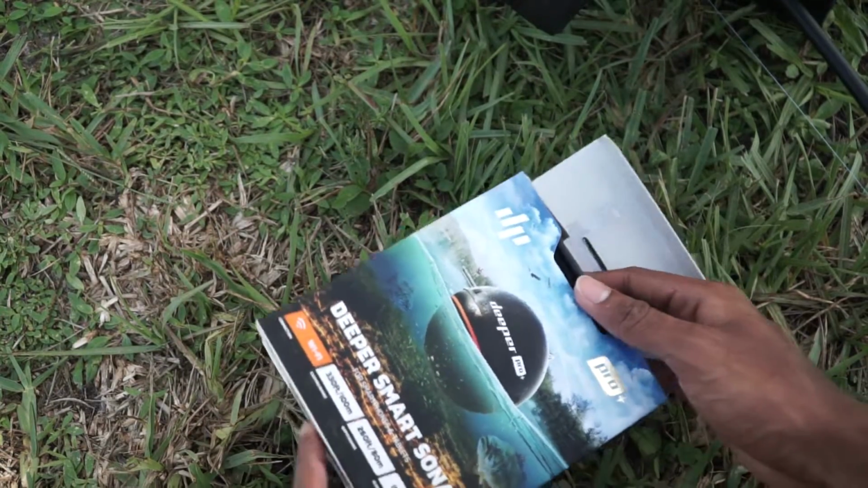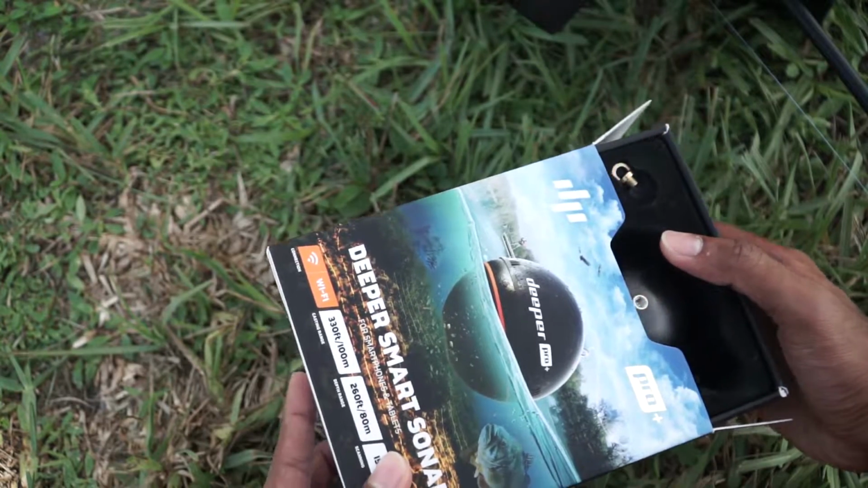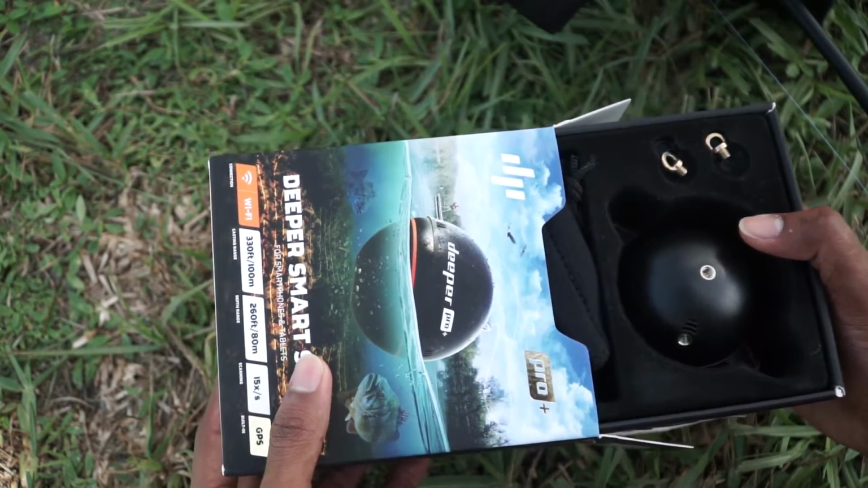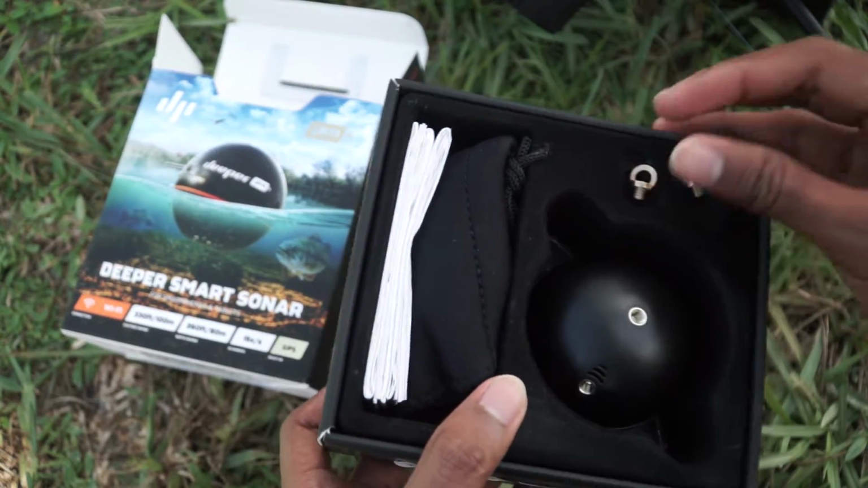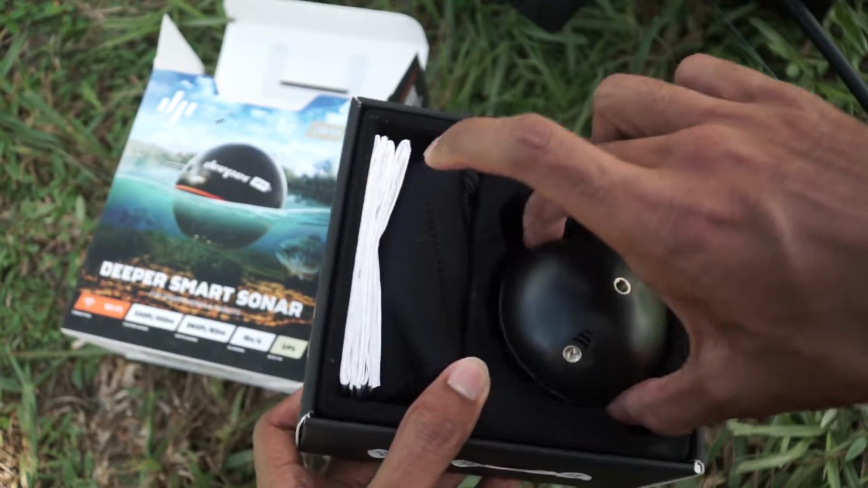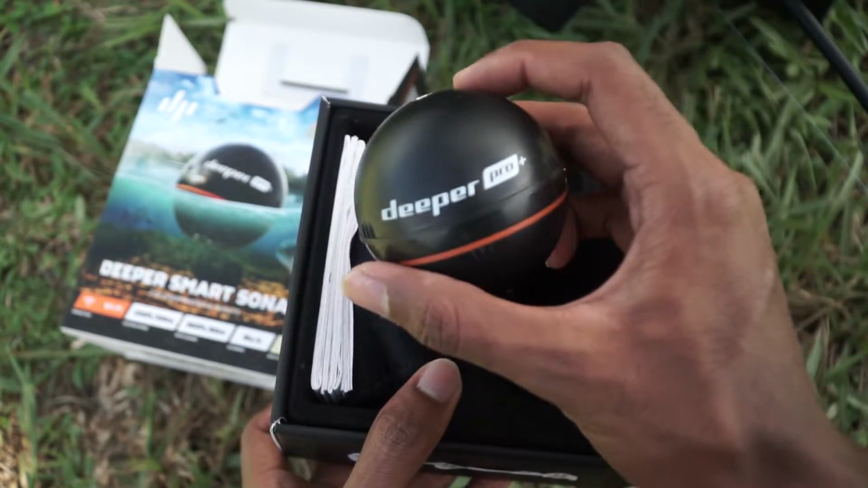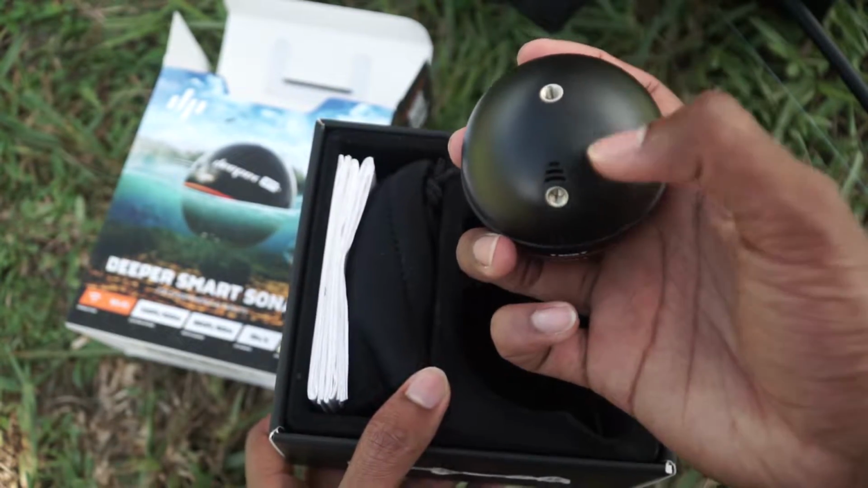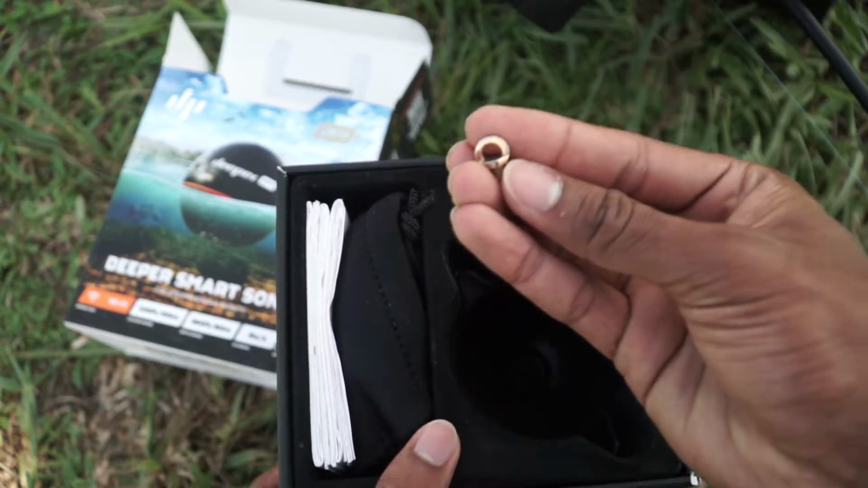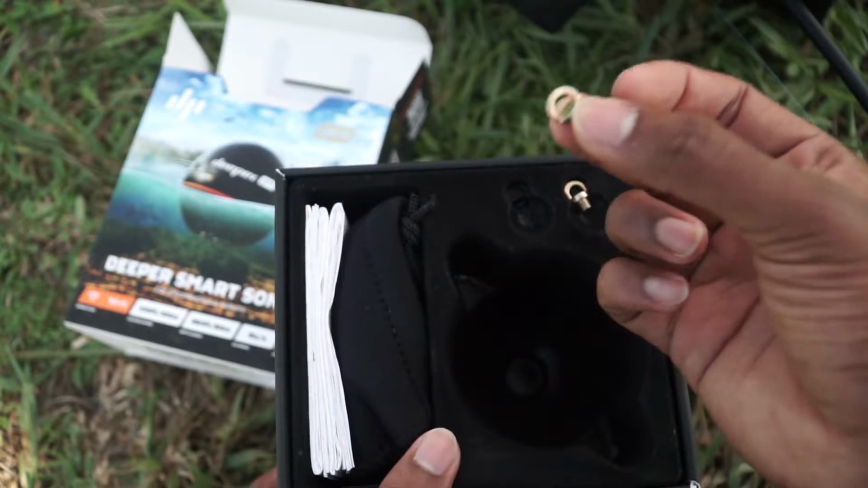So as soon as you open the box, it comes with a case right here for the Deeper. I already opened this box up because I had to charge it. But anyways, this is the Deeper right here. It's just a little ball. It's kind of like a bobber, and it floats on top of the water, and it has different screw positions. So this is the screw right here that you put, and you tie your line onto the loop, and then you cast it out.